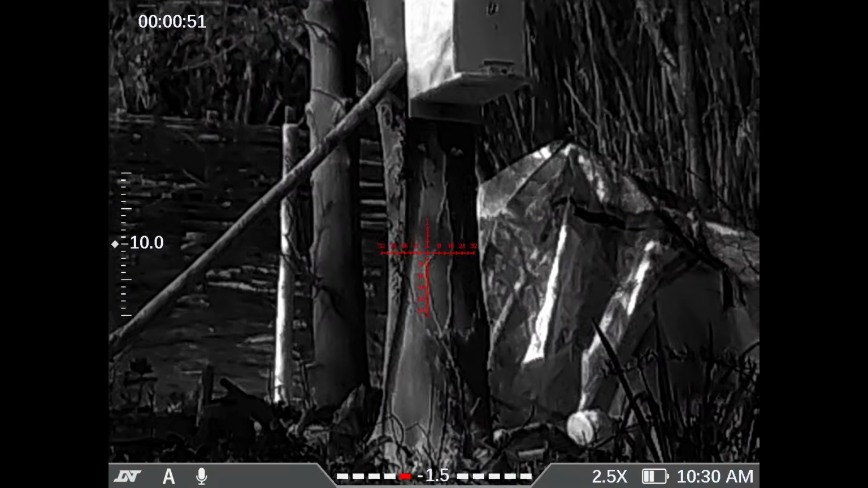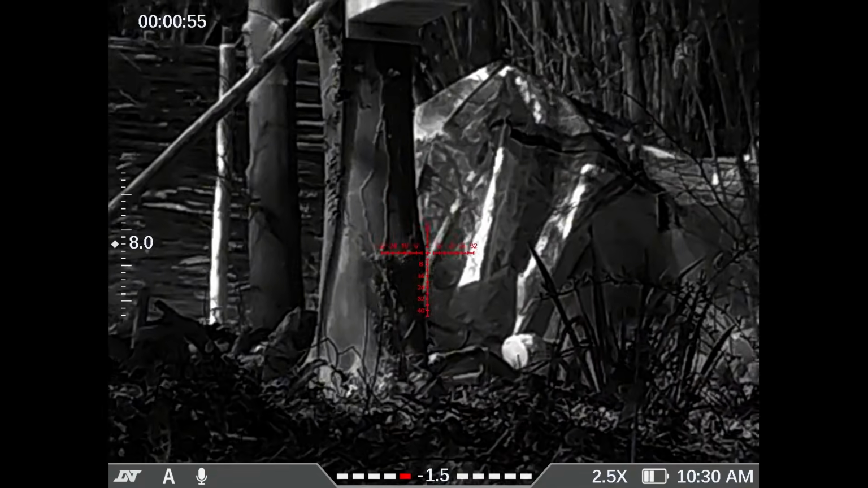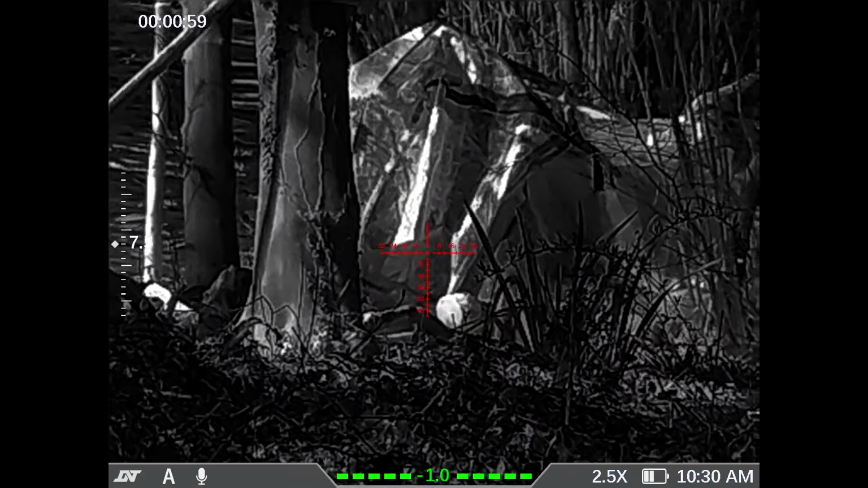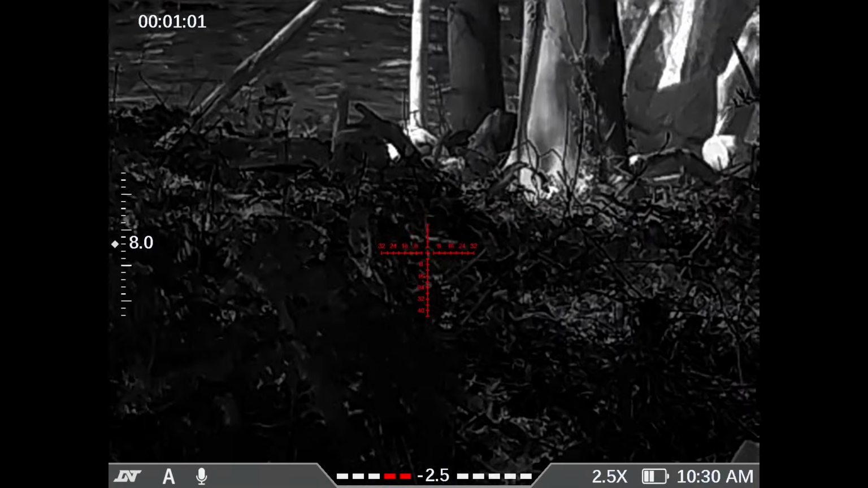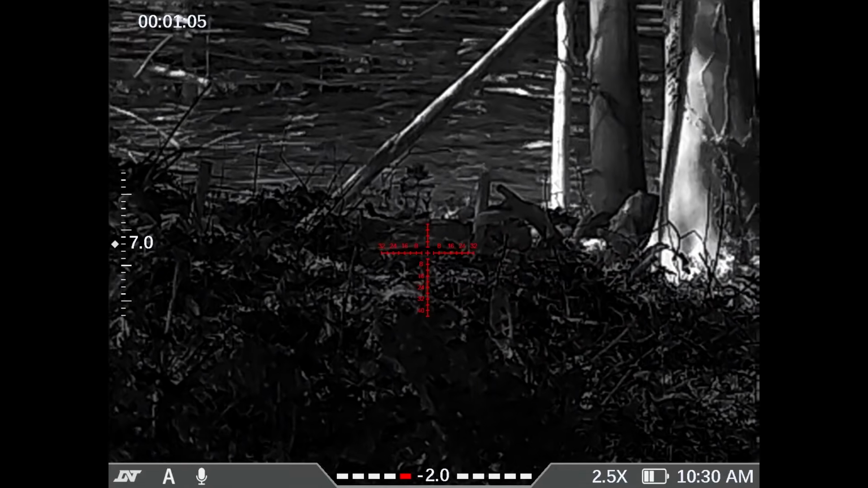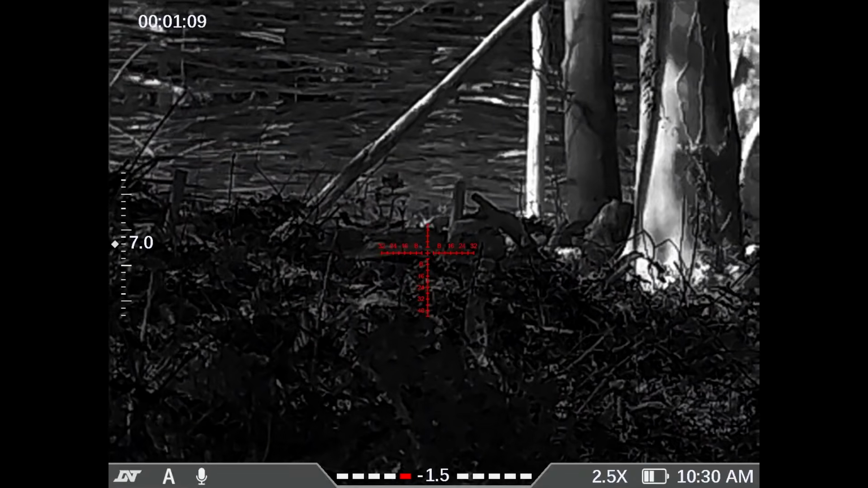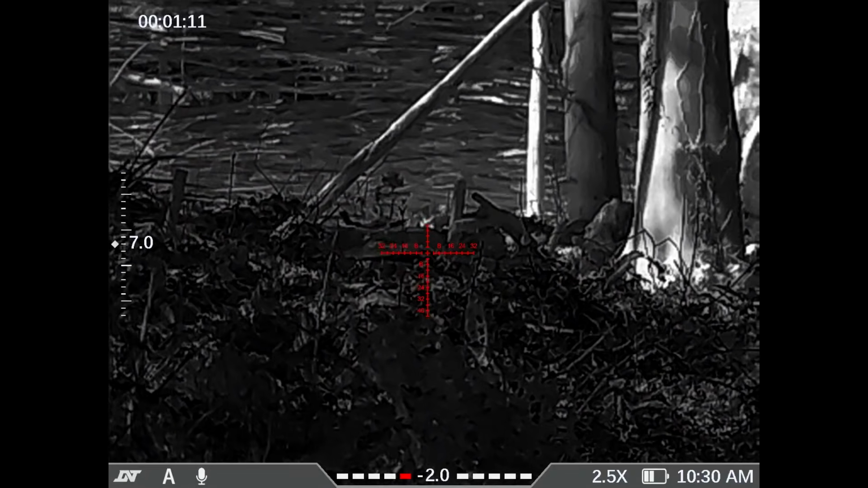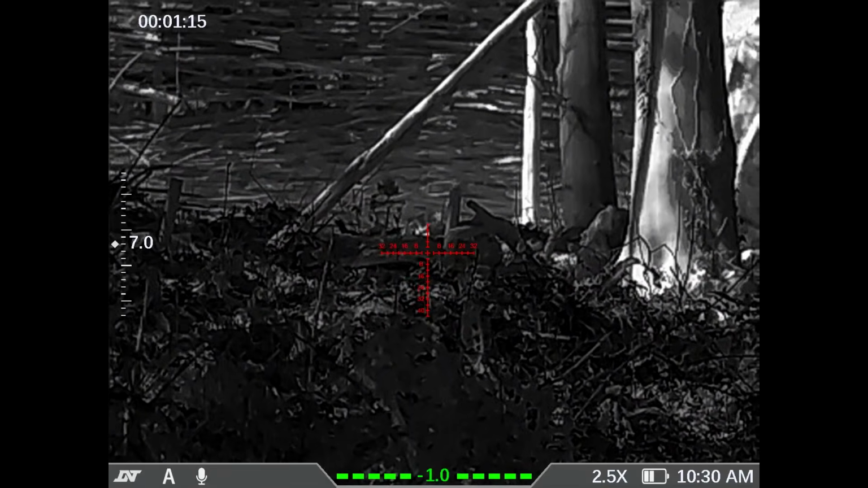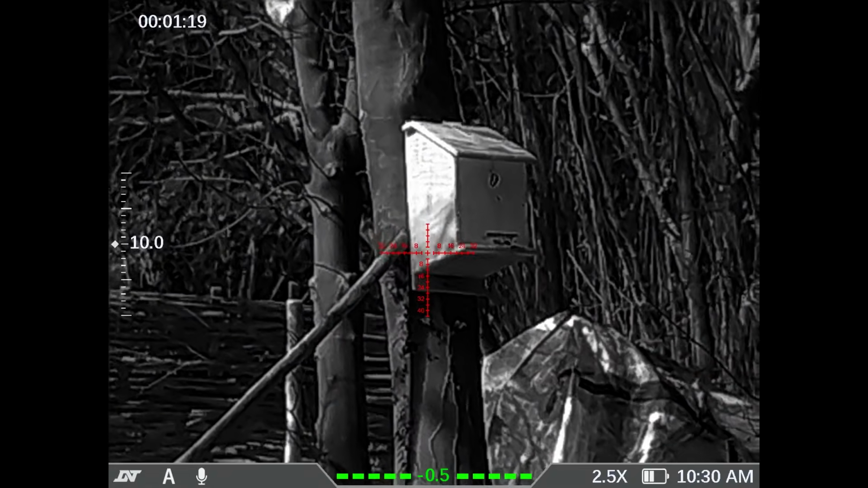Man, the sun's come out now. It's obviously during the day. What time is it? 10:30 AM. It's during the day. First thing this morning. Oh, there he is. Look. Yes, there he is. First thing this morning, the image was kind of poor because everything was just cool. Now the sun's come out and it's warmed things up. Look at that image. Look at that box.